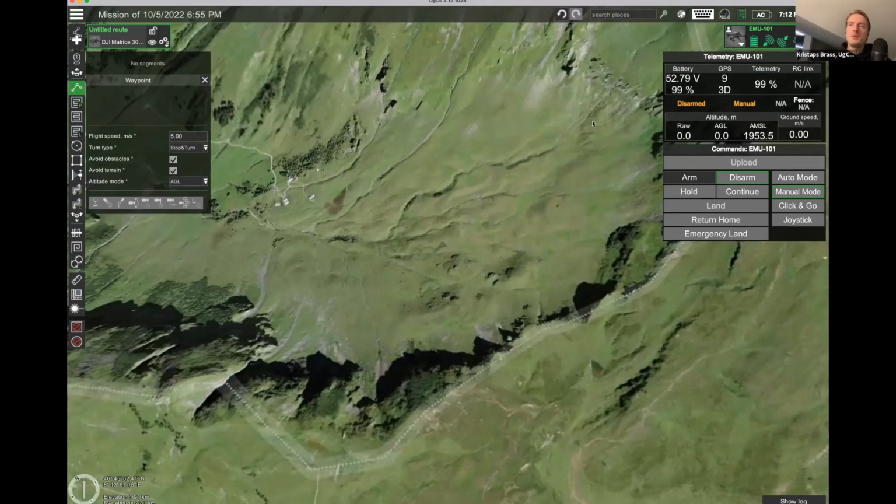In general, in the UgCS screen, everything is divided into two parts. Everything here on the right side of the screen concerns your drone control. Up here, you can see the drone that's currently connected. This is just an emulator drone, but this should be enough for the demo. And everything here on the left side concerns your route planning.